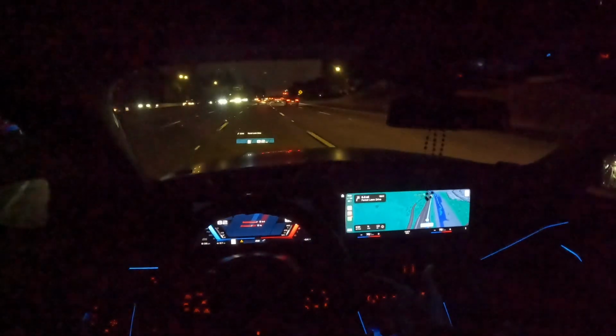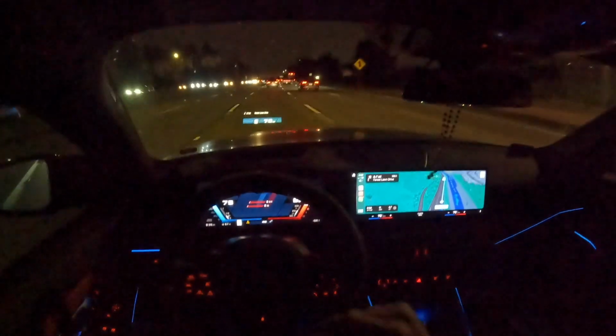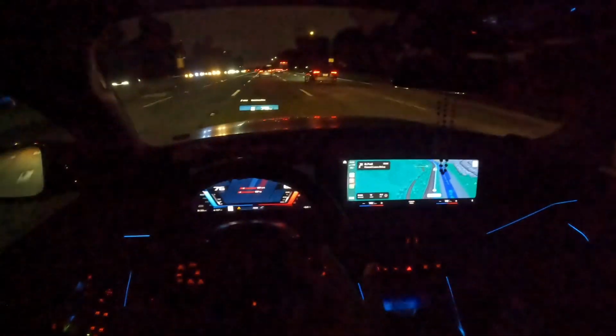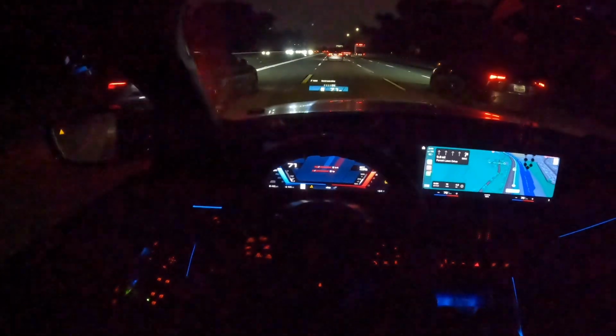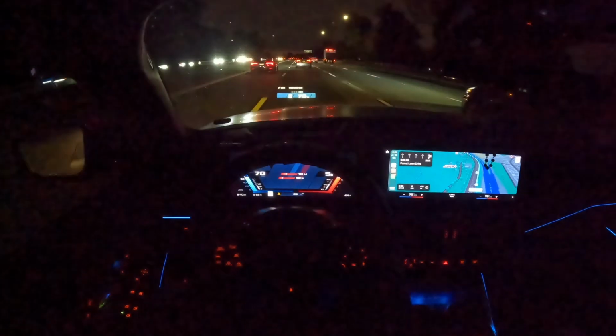Don't I have to blur my speed out? When it goes over 100, yeah. I went over 100 like halfway through. You just put the second digit out, so it could just show like 7 or 8 miles per hour. Okay.